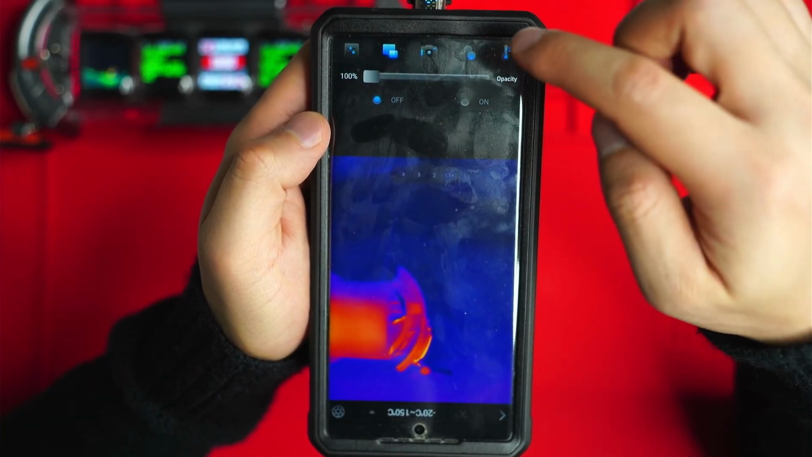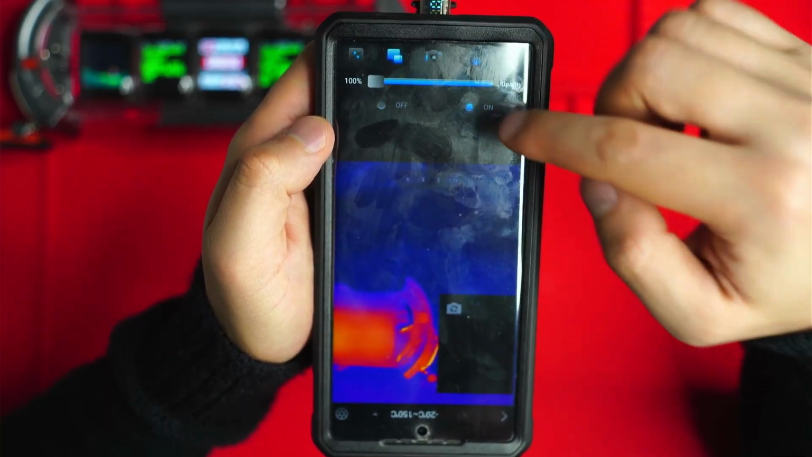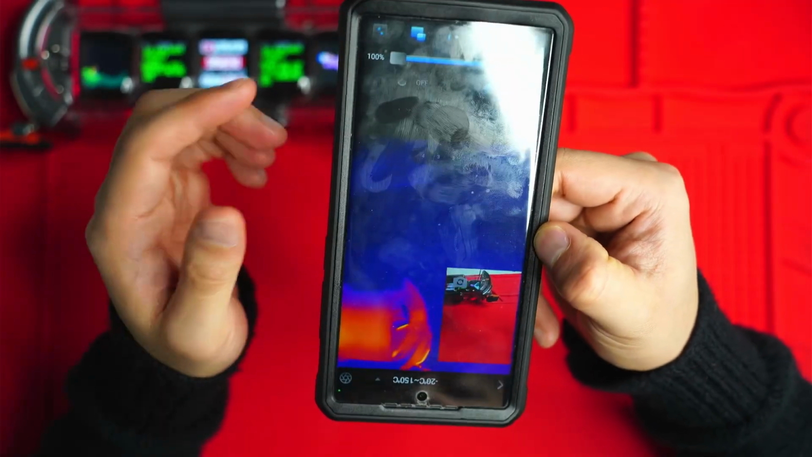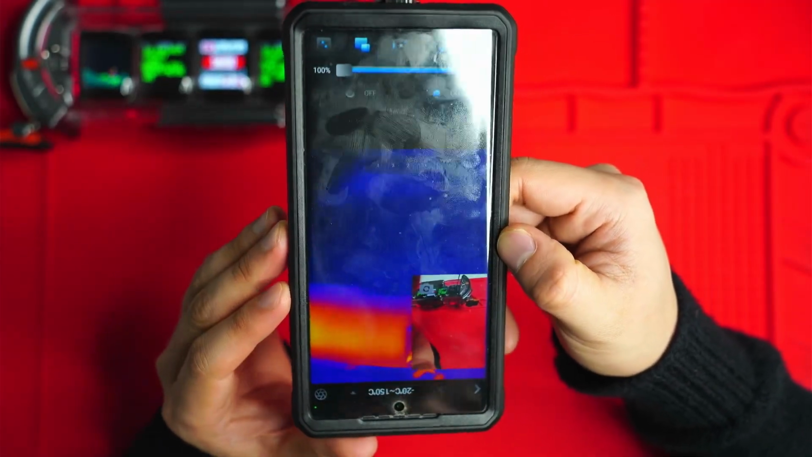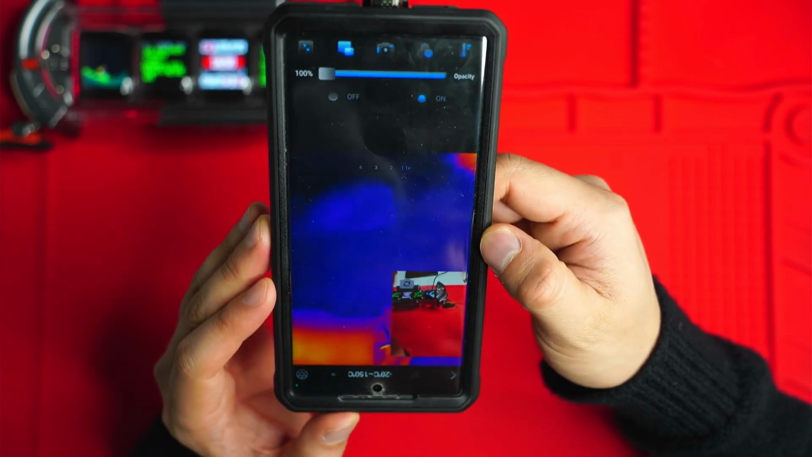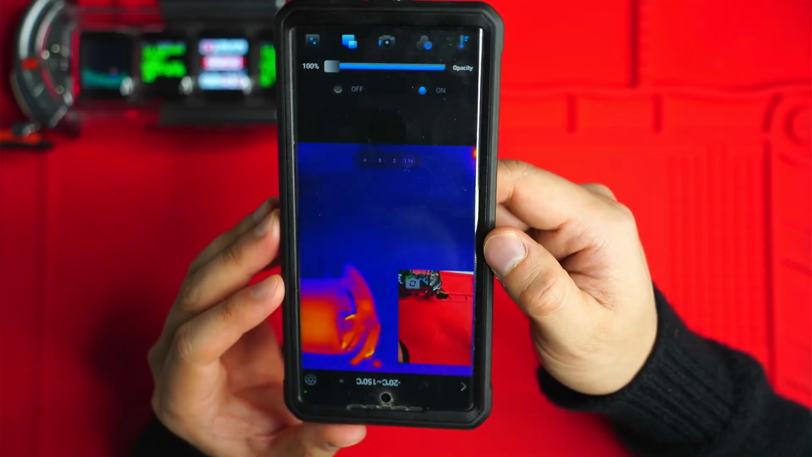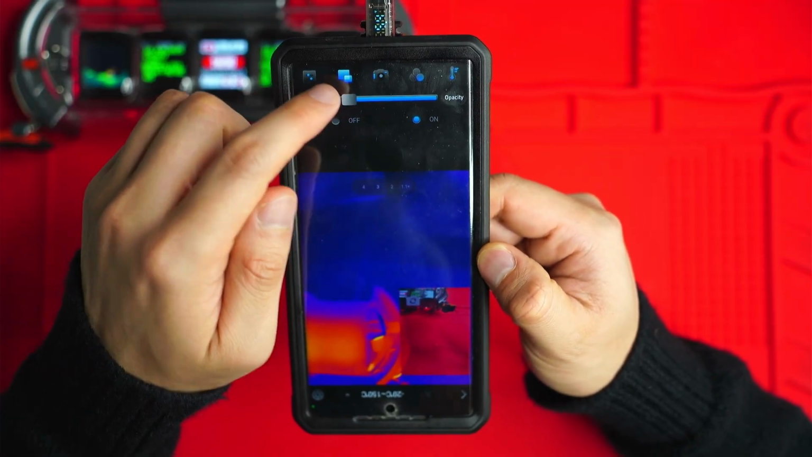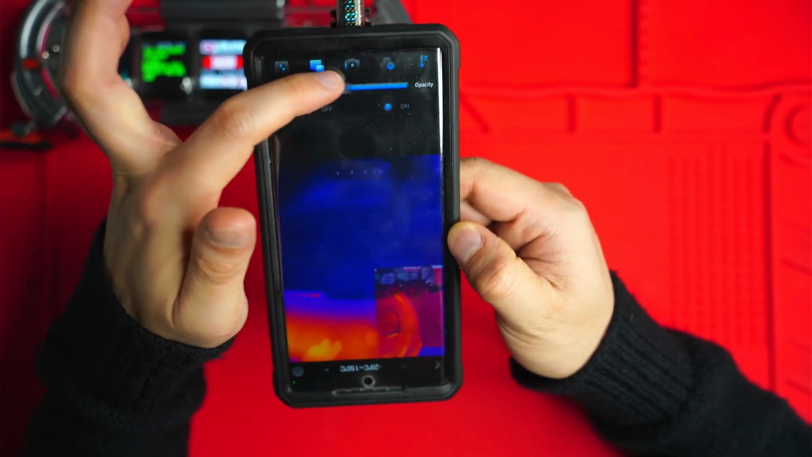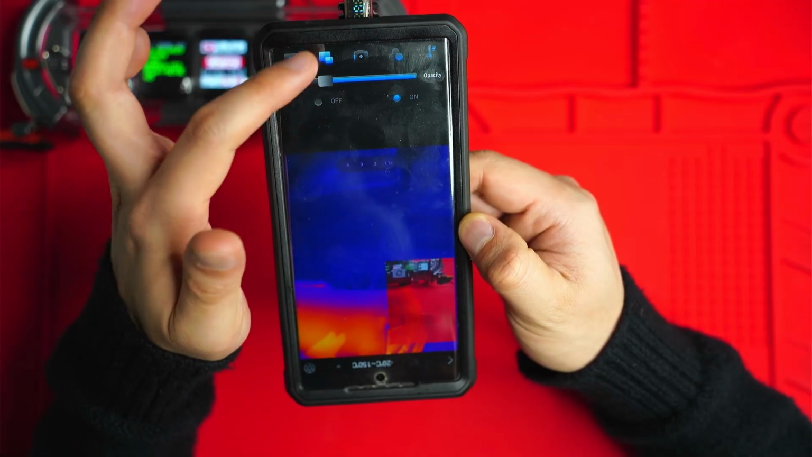There's also picture in picture, so I can enable it here, and this will then turn on my normal phone camera and give a little representation of that in the corner. It's not exactly lined up, but it's better than nothing, I suppose. And you can also change the opacity of the camera there, and when you're recording, it's going to display that.